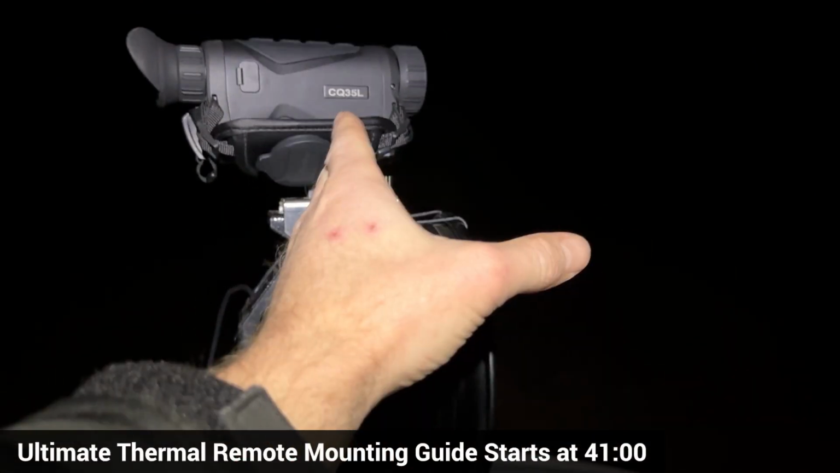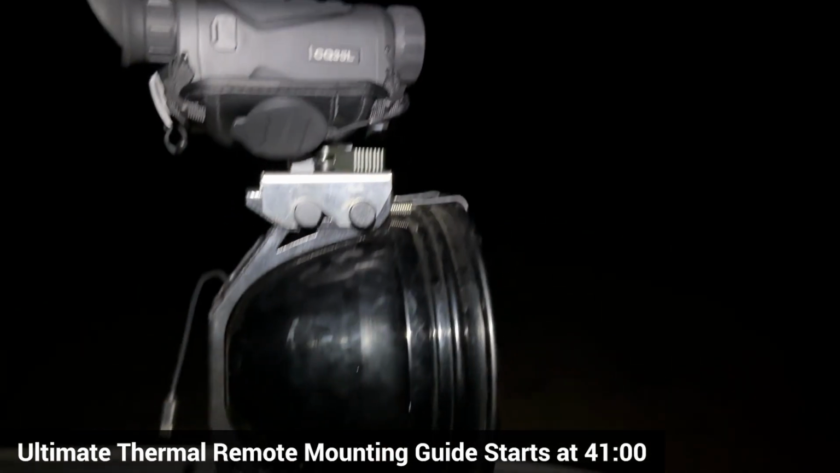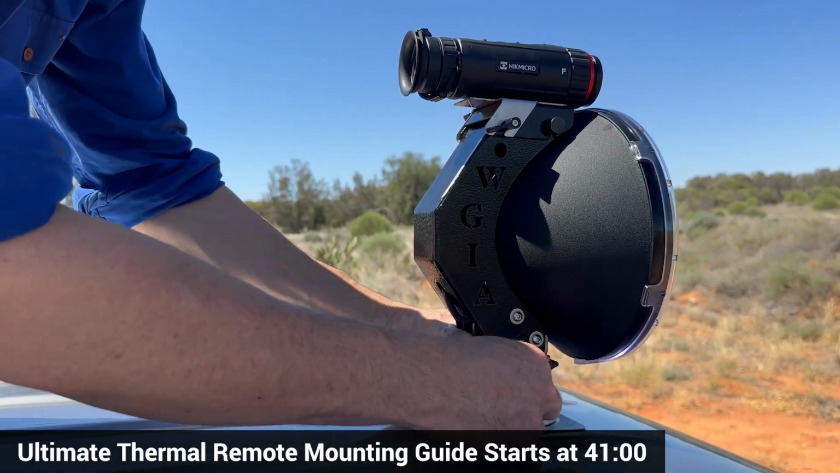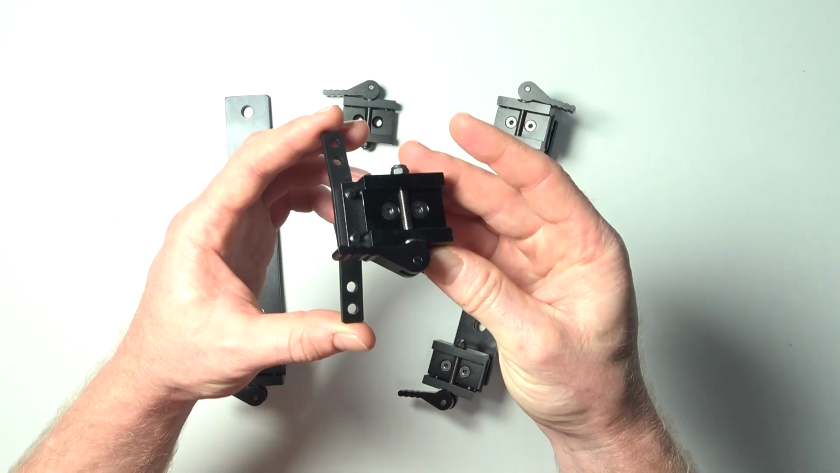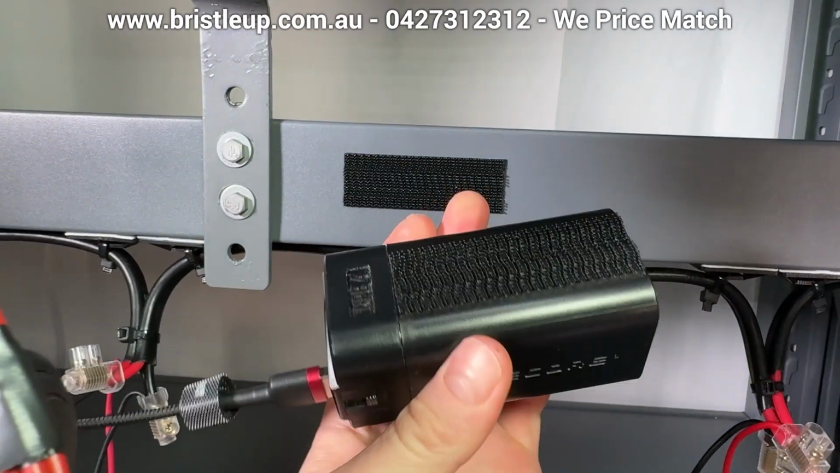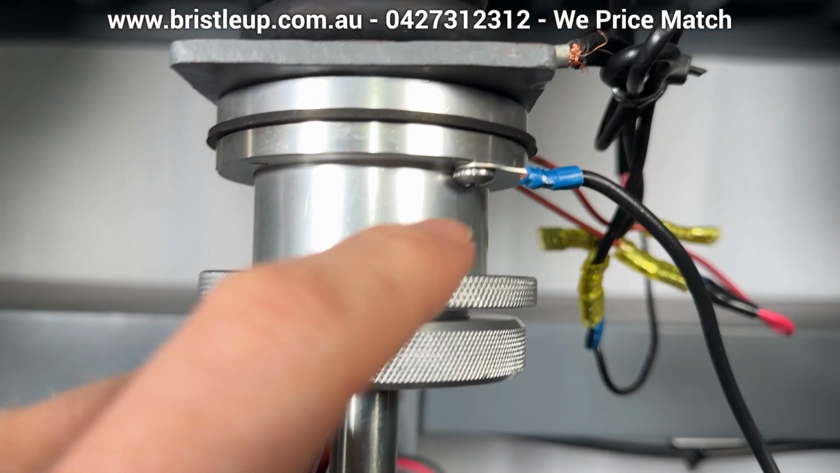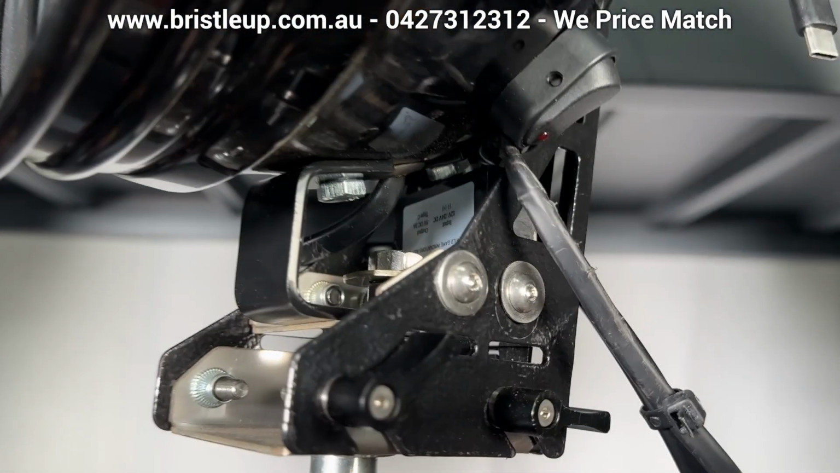We go through absolutely everything you need to know about remote mounting your thermal. We cover all the mounts and brackets on the market for quickly attaching and detaching your thermal from your spotlight or directly to your handle. We go over all the different powering options, including how to wire up 2 switches on your handle so you can turn your light on and off while still powering your thermal.